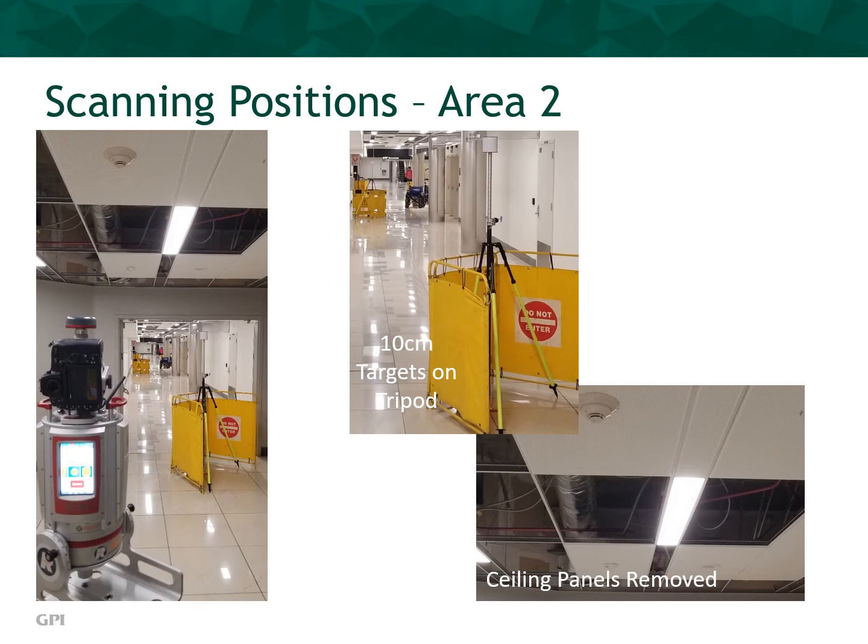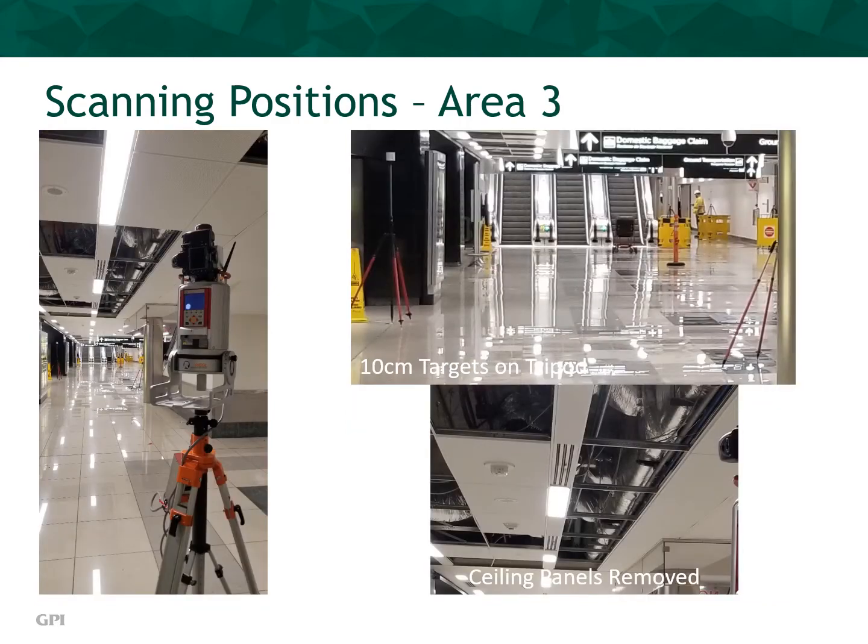As with the first position, specific ceiling panels were removed to allow the critical infrastructure above the suspended ceiling to be scanned. Finally, the left image depicts the scanner set up near the base of a series of escalators. The inset on the top right shows the series of 10-centimeter targets set up for this scanning position. How many 10-centimeter targets do you see in the top right image?